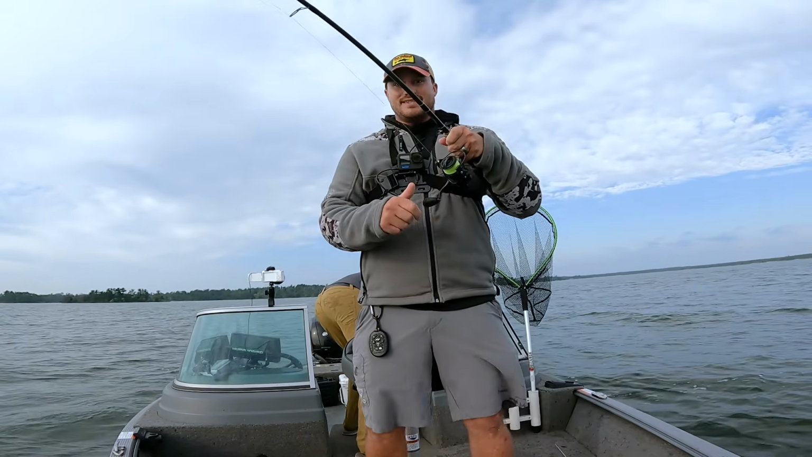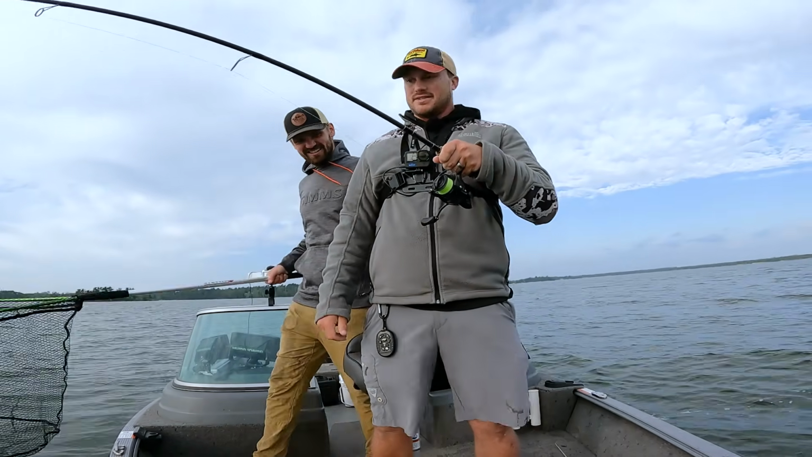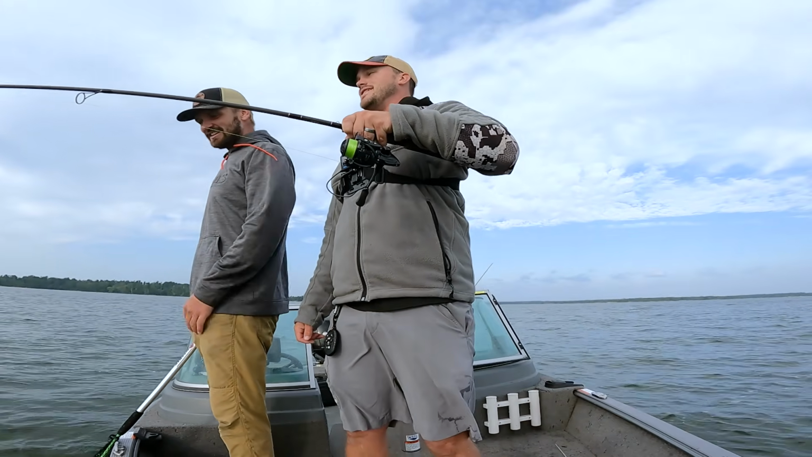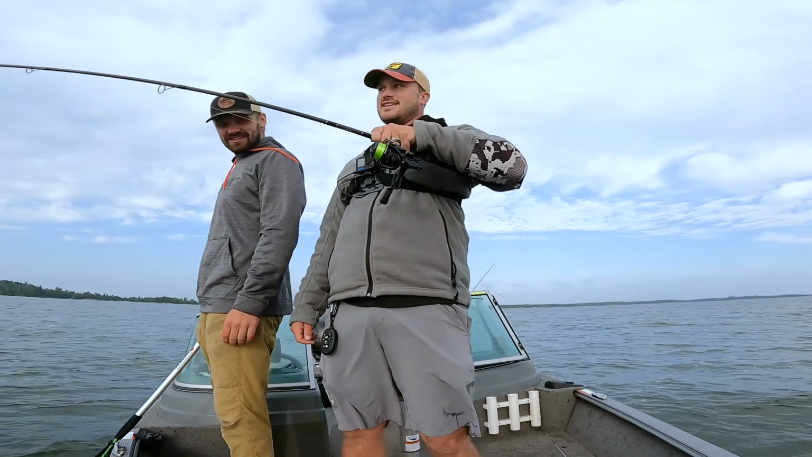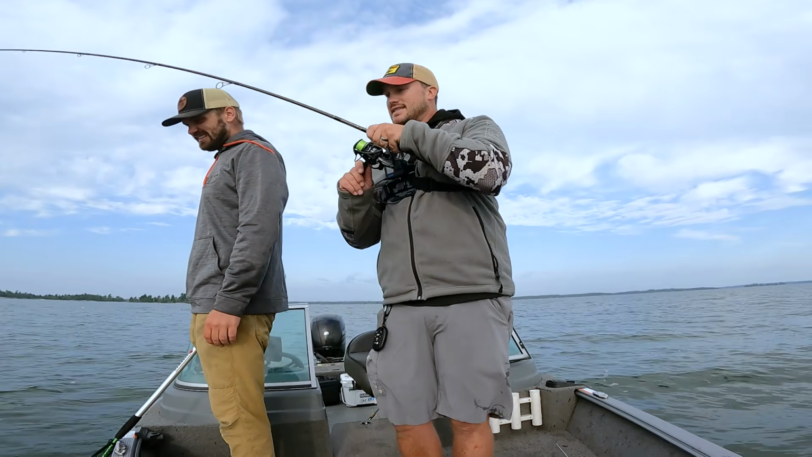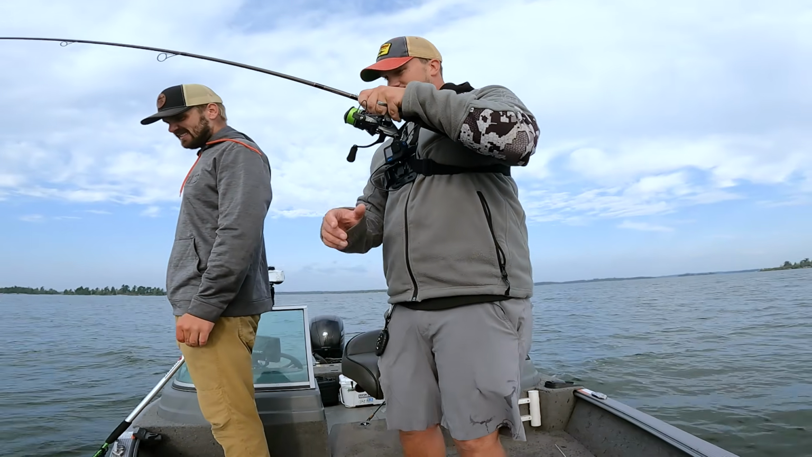We're kind of back on this deep structure. There's another hump that tops out and it almost looks like 25 or so. Jeez. With how that thing bit, it almost seems like a pike. They almost surprised you. Oh yeah, that thing just crushed it. These big swim baits, man, when you get the fish in the right mood, you can cast on a lot of fish and not get bit. But man, when you get that fish in the right mood, this might be a big walleye.